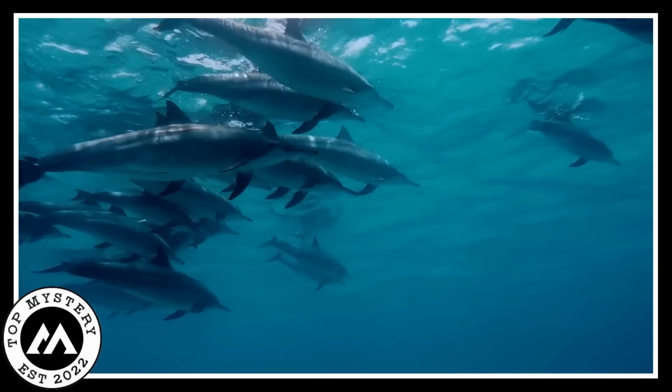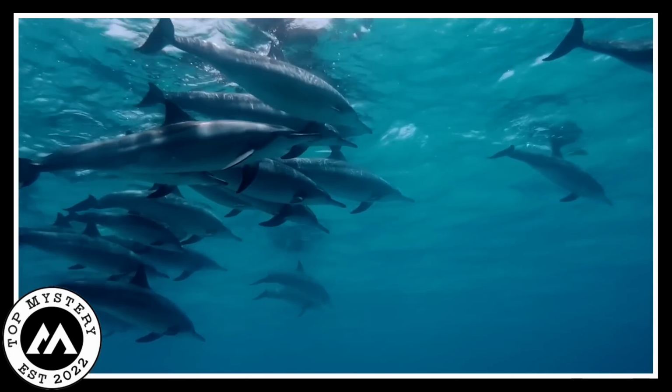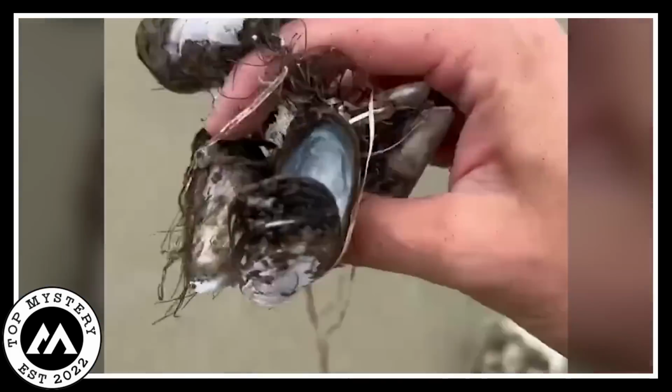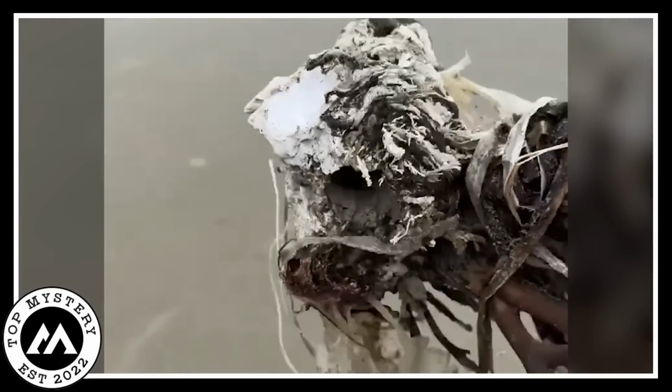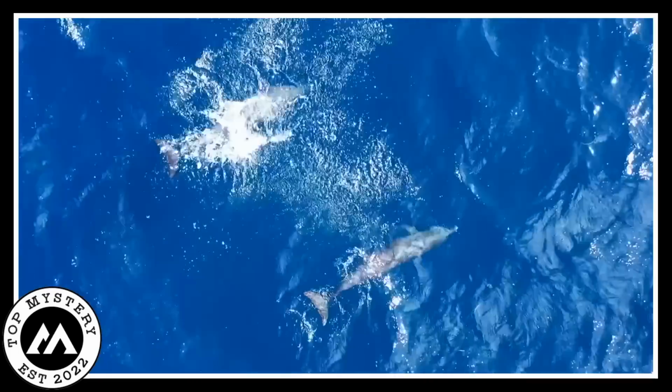There were dolphins and various fish, all frozen in time. Look at all these mussels. They're all gone. No survivors. Is he alive? Surprisingly, the breathless body had unintentionally become a safe place for these underwater creatures.